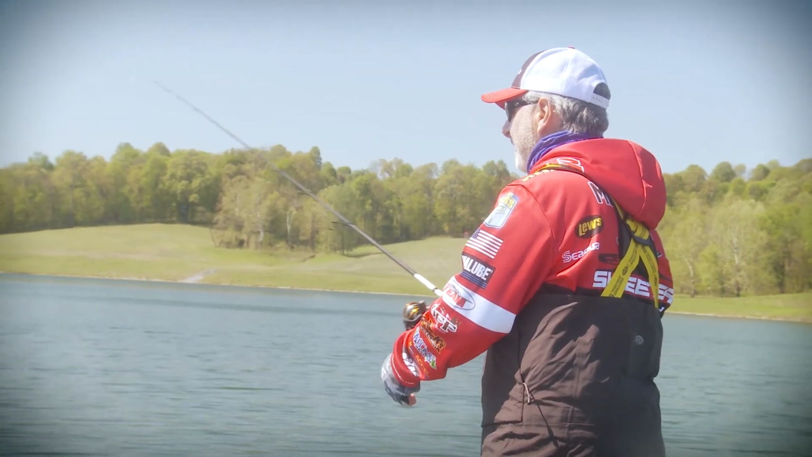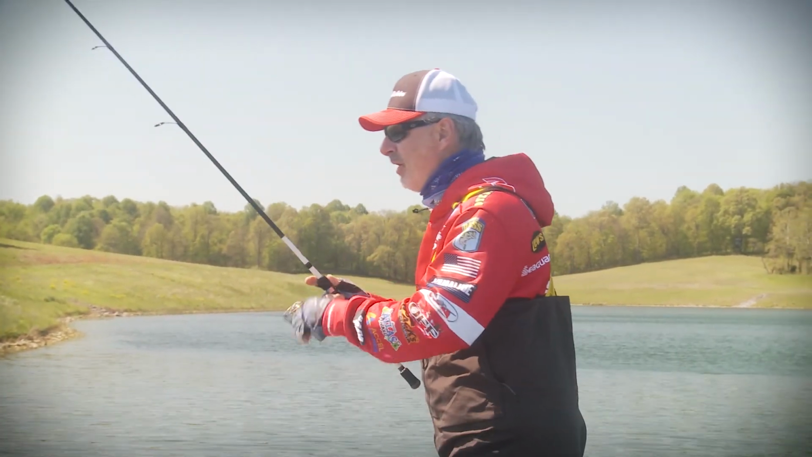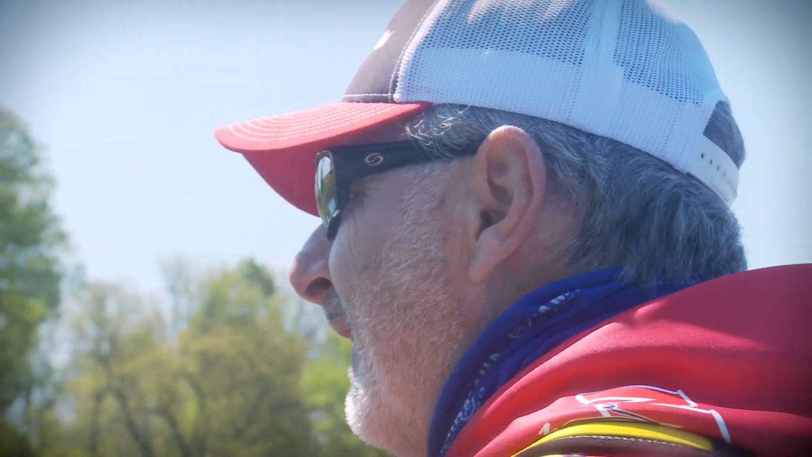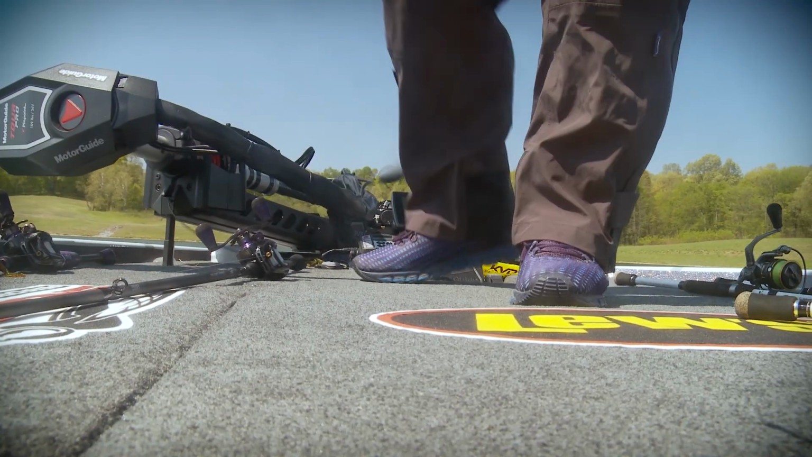The bluebird skies and post-frontal conditions aren't very favorable for Mark. He's recorded just one bite and struck out. It can be very easy to get frustrated and put the boat on a trailer on days like these. But instead, Mark's going to adapt to the conditions he's been given. It's time to pull the Motor Guide up and do some searching.